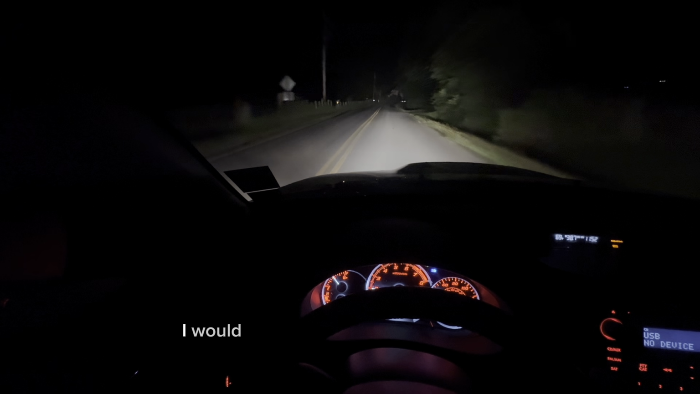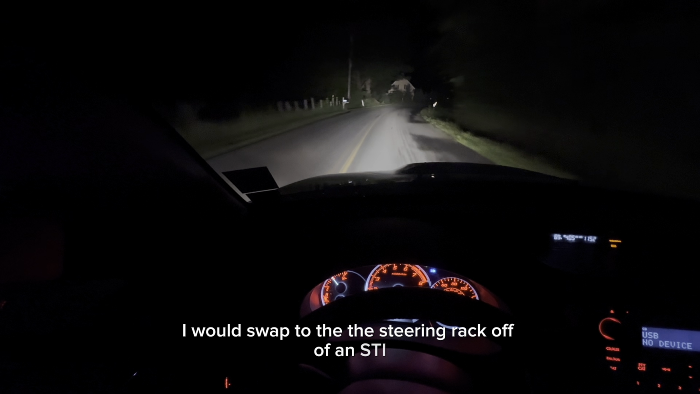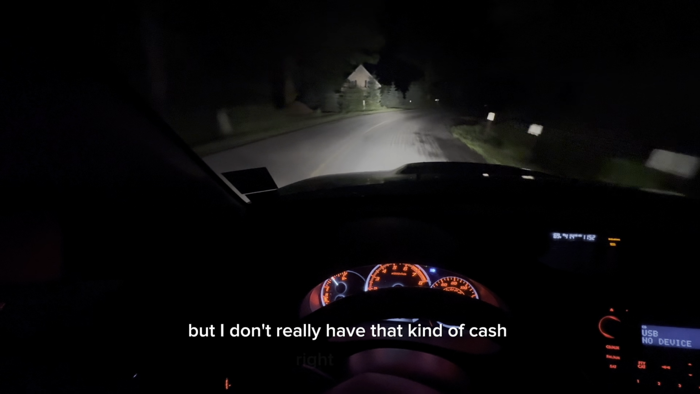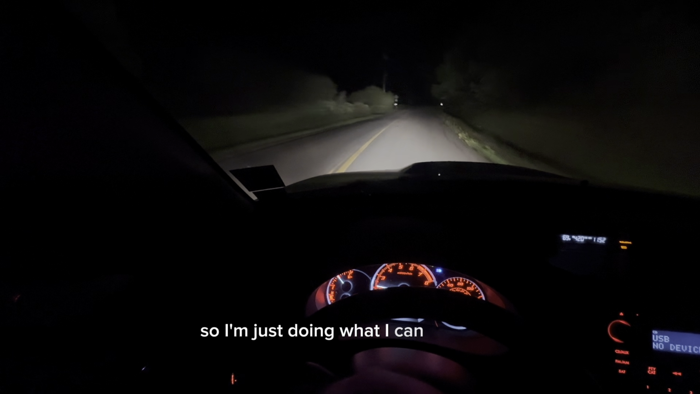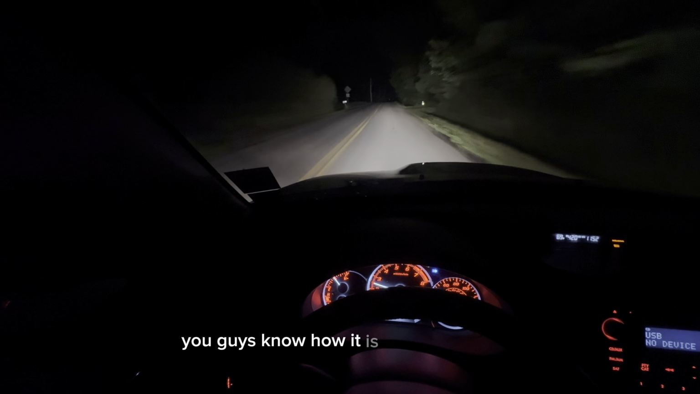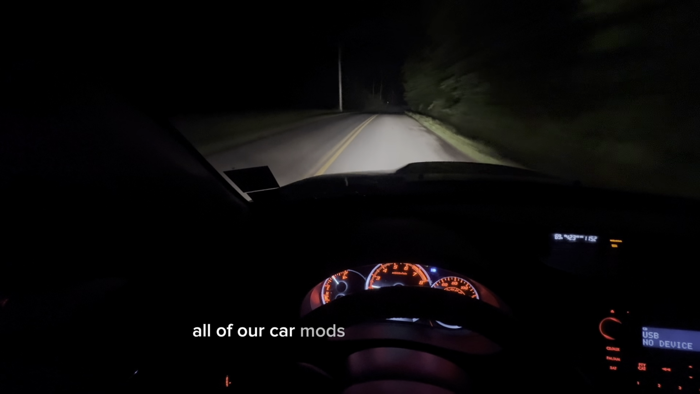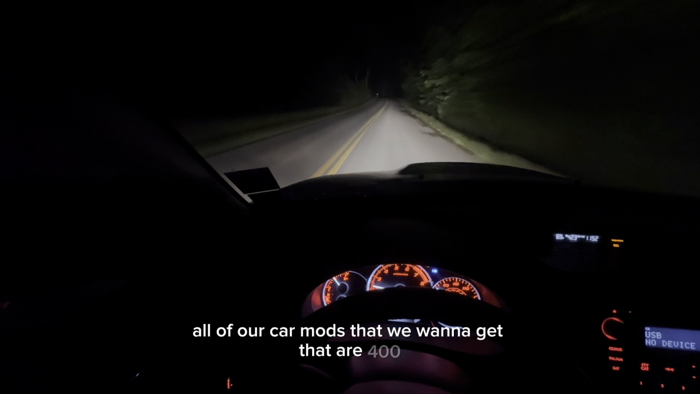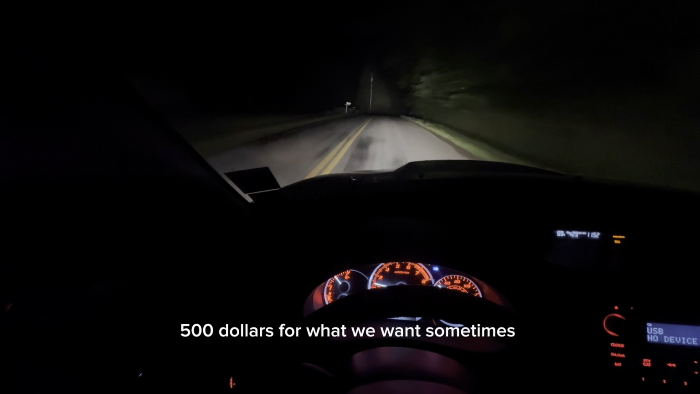I mean, I would swap to the steering rack off of an STI, but I don't really have that kind of cash right now. So I'm just doing what I can with the money I've got. You guys know how it is usually. All of the car mods that we want are $400, $500, sometimes $1,200.